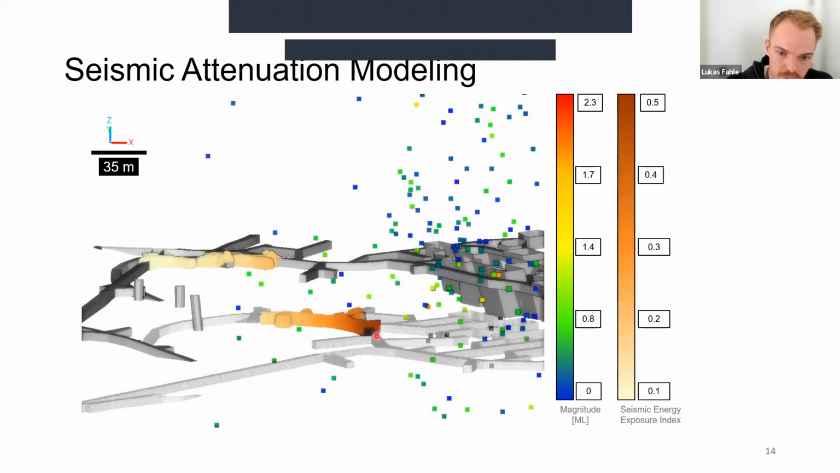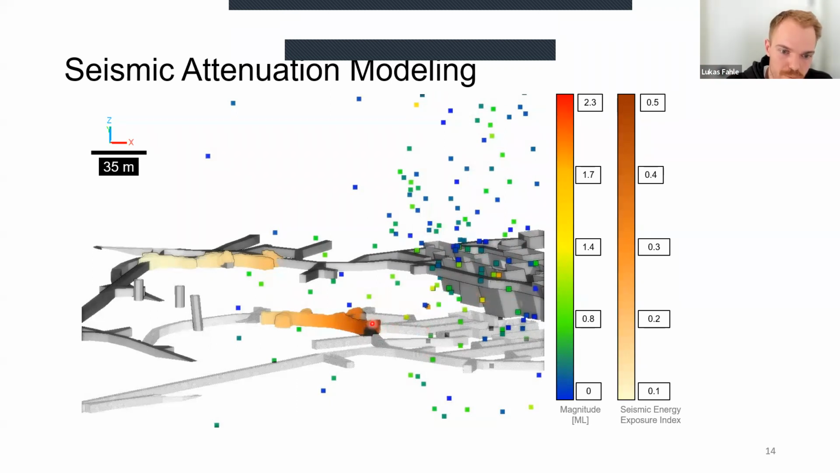And as you can see here, the closer you are to high magnitude events, these tend to have a fairly big impact on the actual accumulated energy within each of those lidar voxels. You can see here, the darker the color is, the more seismic energy exposure we expect.